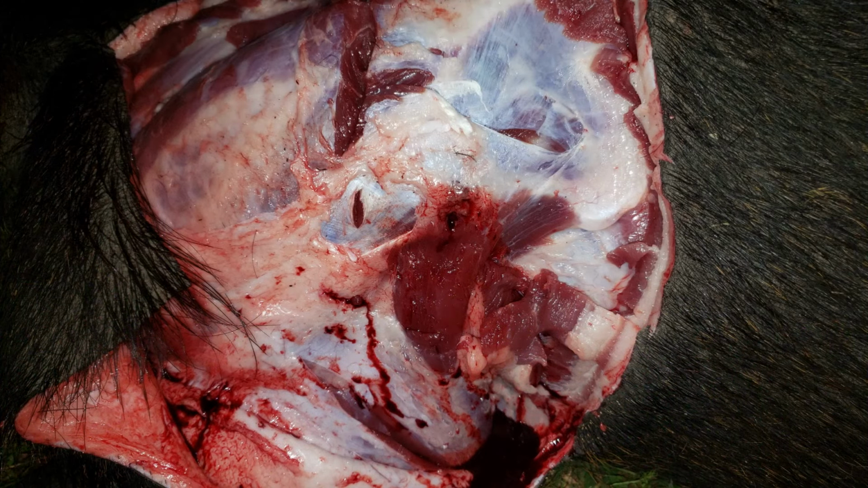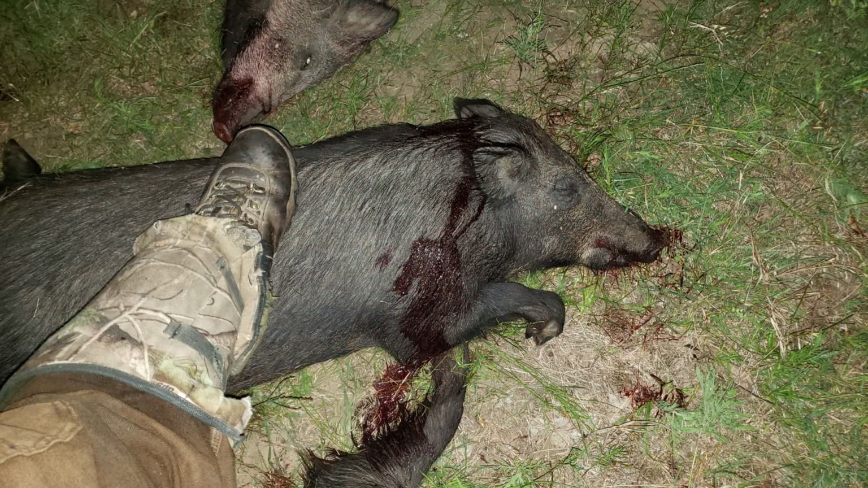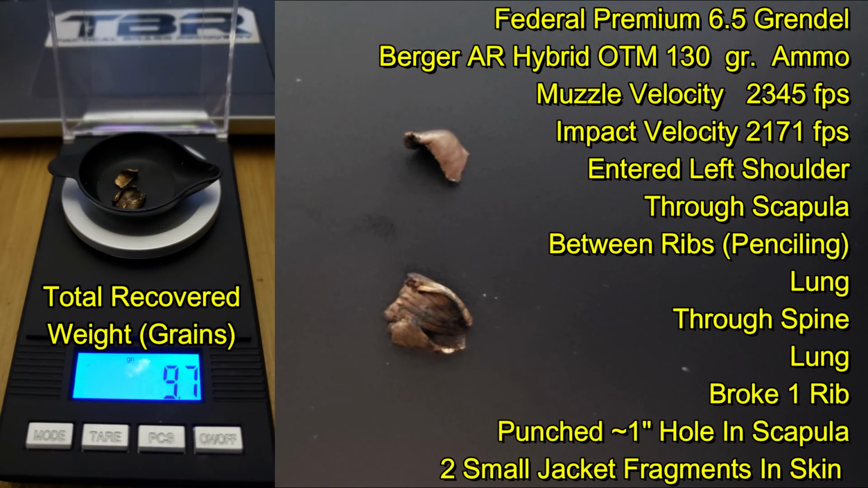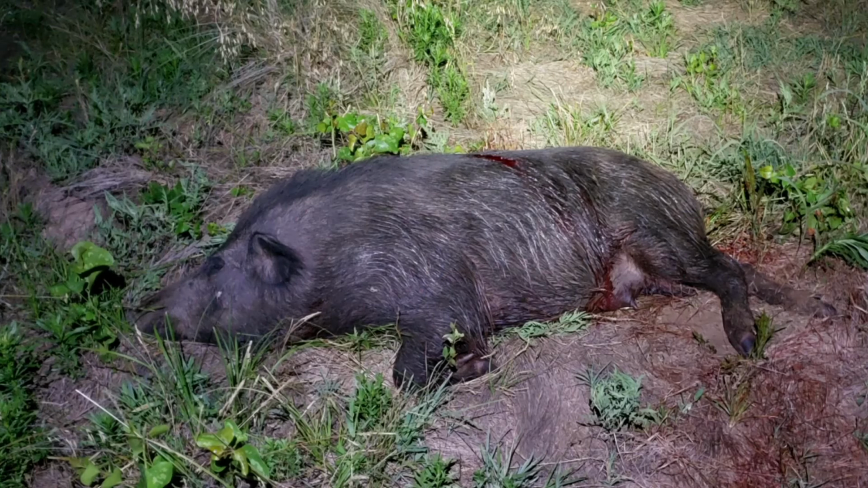Hog number 2 was a 145-pound boar, and the bullet entered on the left side, right here in the shoulder, piercing the shoulder blade with an unremarkable wound, going through the shoulder blade and entering the chest cavity, going between ribs, also with an unremarkable wound at this point. And from here, went through the left lung, the spine, the right lung, took out a rib, went through the scapula, and then exited. And here you can see the hole coming through the scapula, which is fairly remarkable. And through that, only 2 fragments of jacket were left behind on the exit side between the scapula and the skin, totaling 9.7 grains.